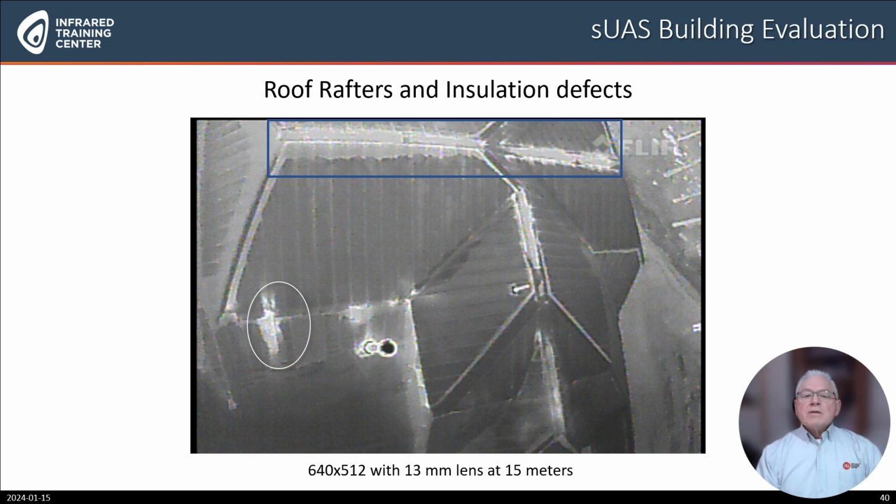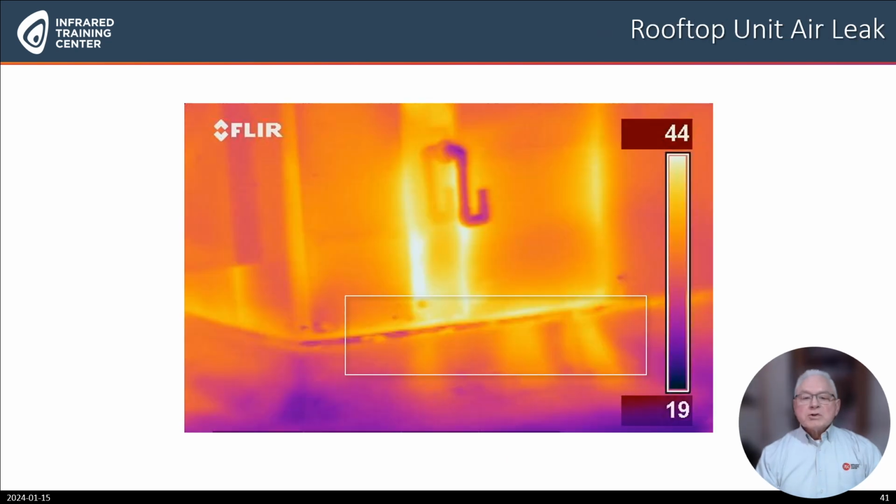This image of a roof identifies insulation defects in the oval and moisture intrusion under the shingles in the valley at the rectangle. This image shows another application for commercial property inspections. Air leakage was noted in the rectangle where the rooftop HVAC unit is not properly sealed to the curb of the roof.